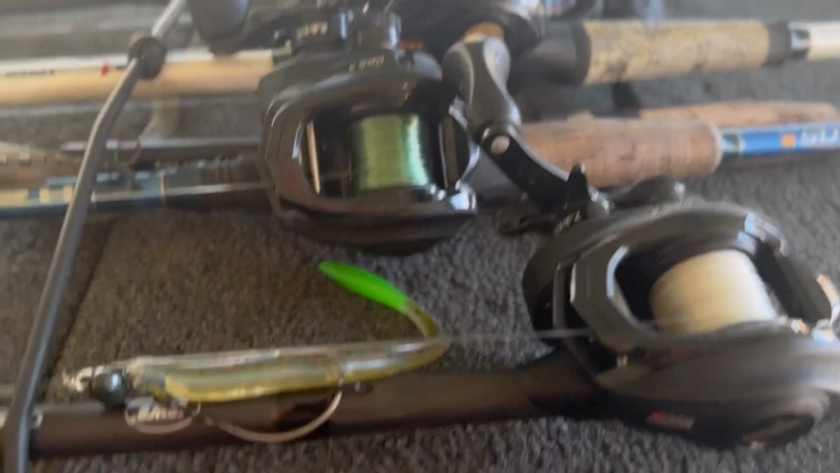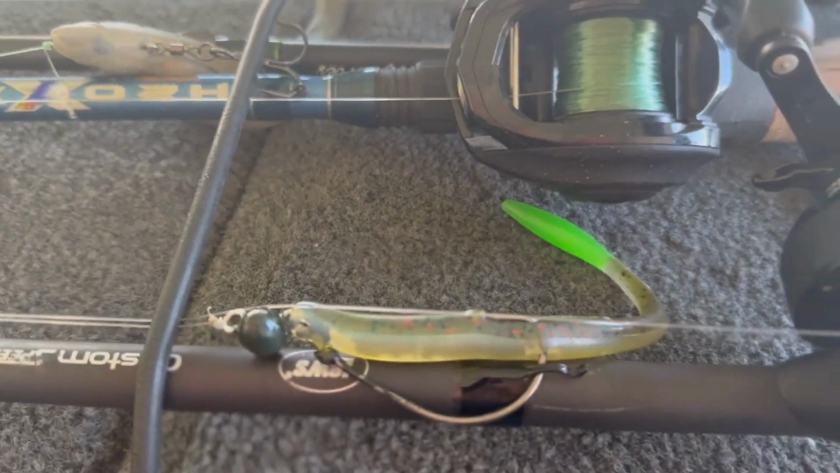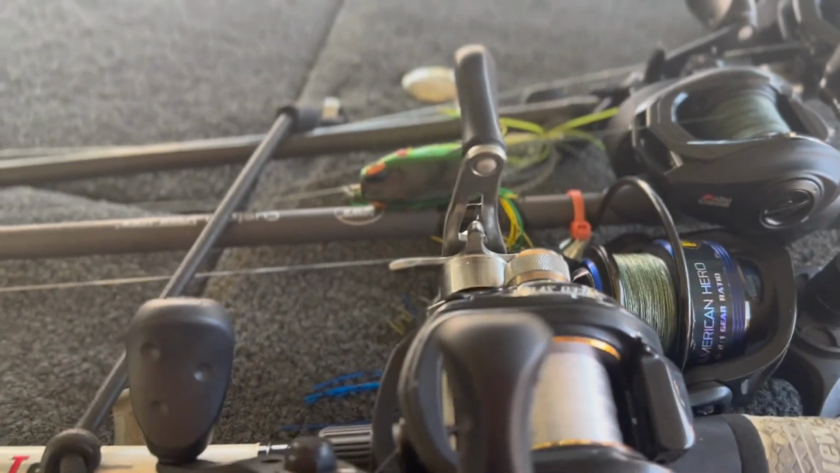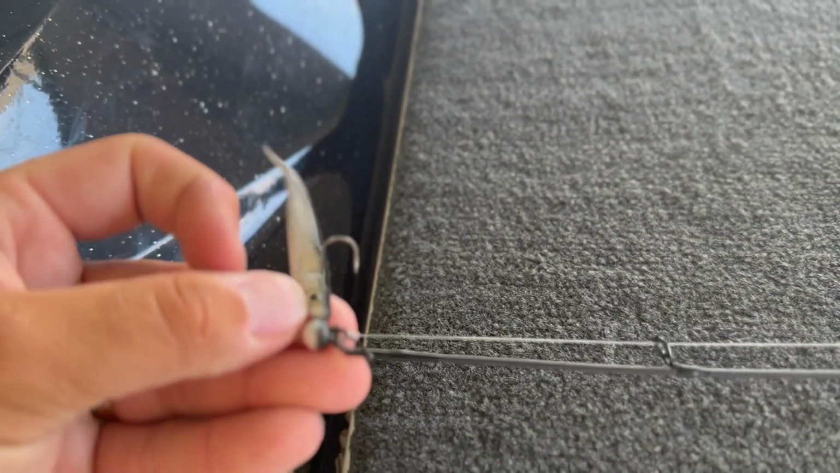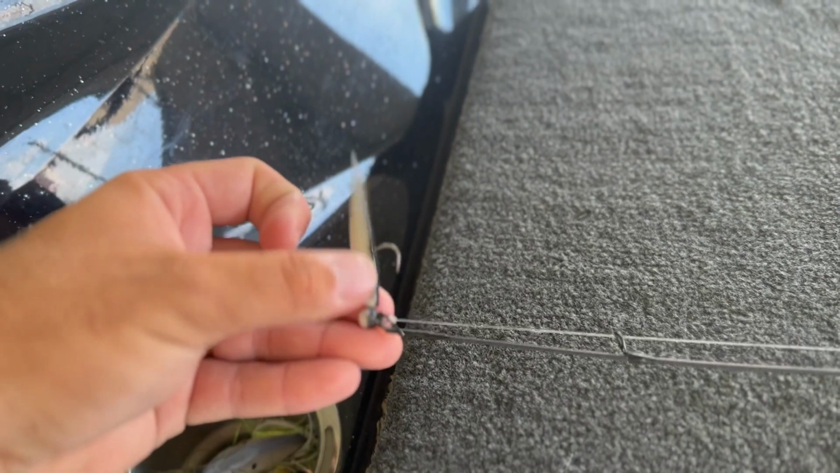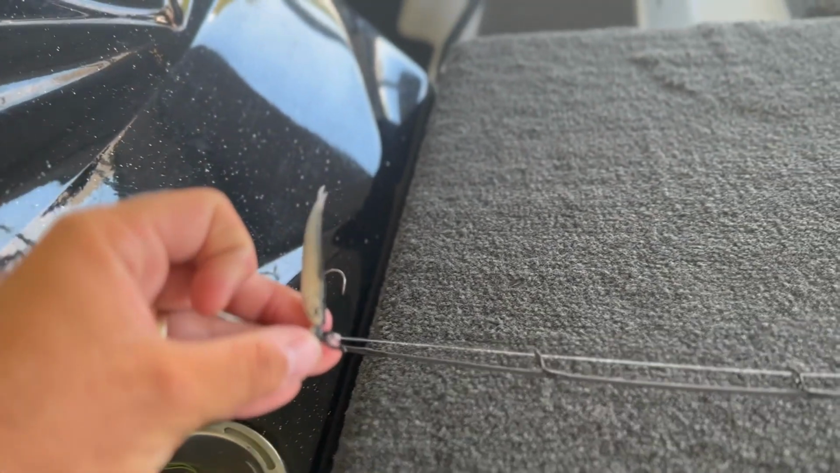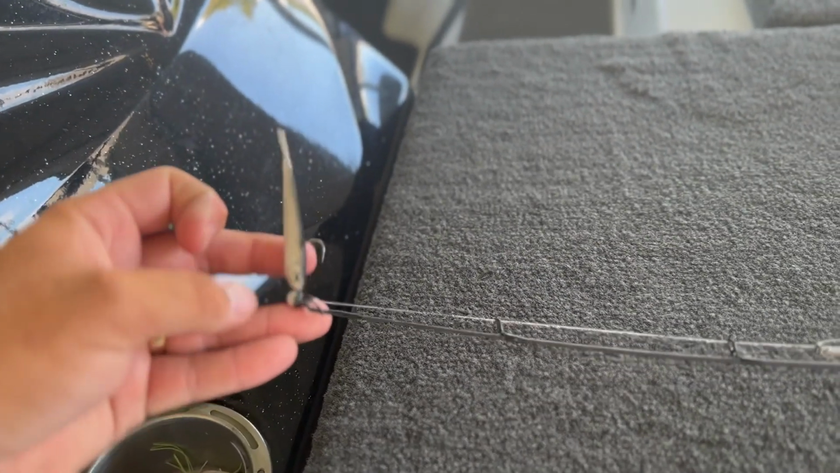We tried everything. So there was the shaky head on the little wobble head jig head. Threw this mag draft, didn't have anything on that rod. I threw a little scope stick, which I'll show you guys. Well, it's not an actual scope stick, but close enough.